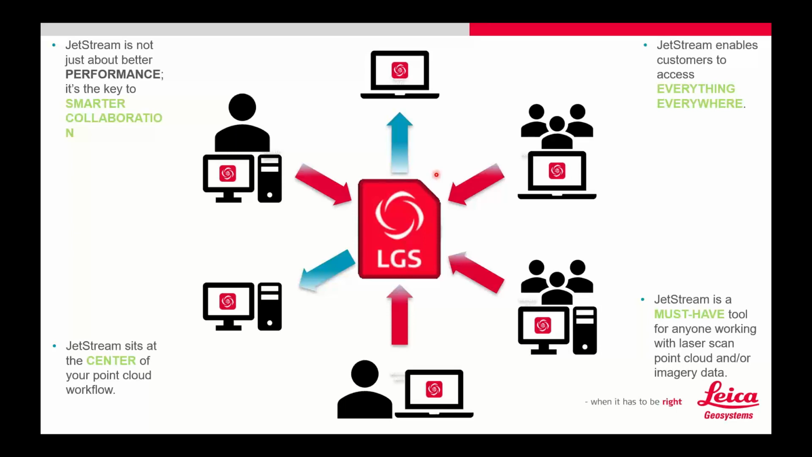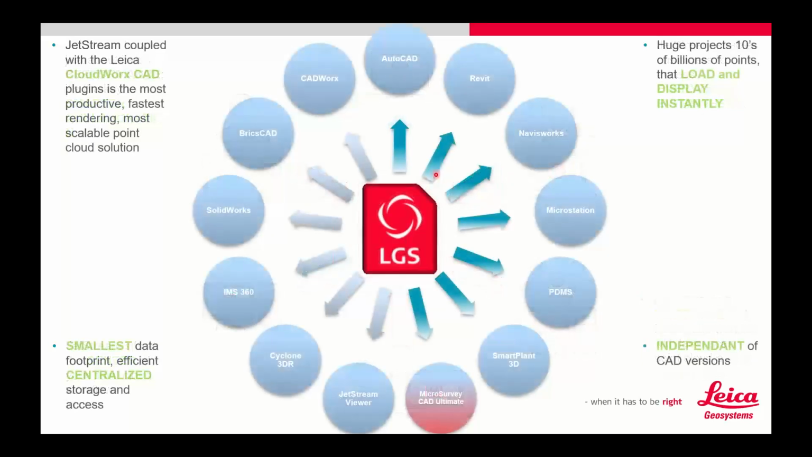But there's a ton of ways to work with this LGS file now, that it's either handed to you or streaming to you through Jetstream. It can go into everything from AutoCAD to Revit, SmartPlant 3D, and MicroSurvey CAD Ultimate. We've got MicroSurvey CAD Ultimate right down here. So lots of different ways to work with that cloud data.